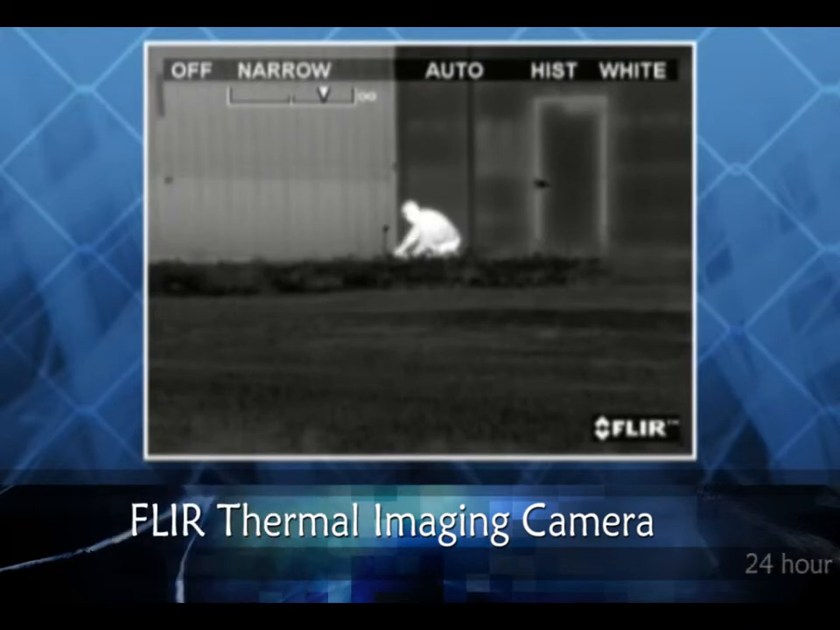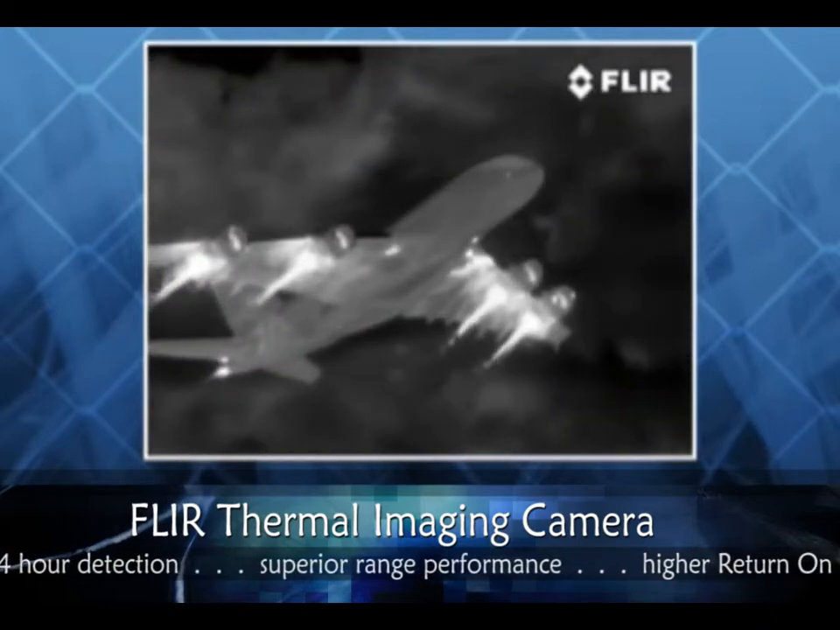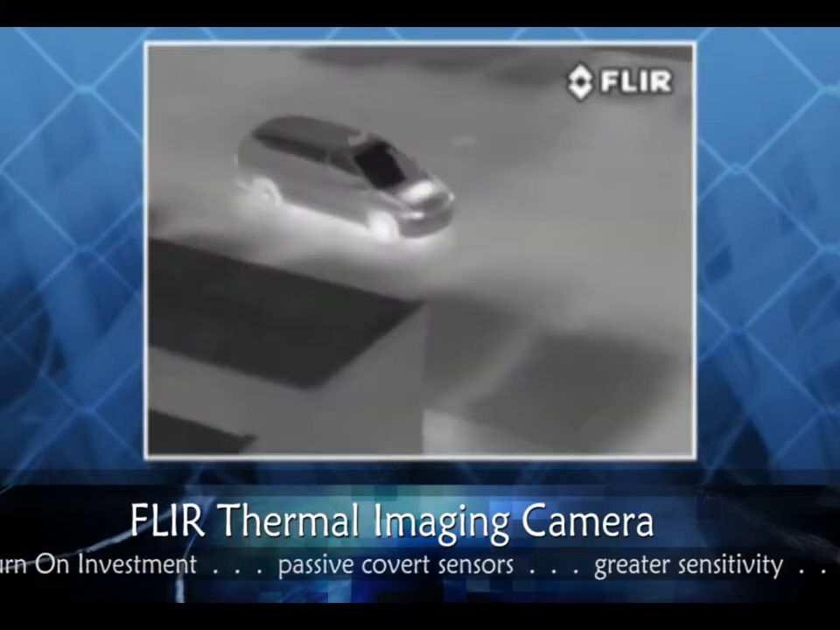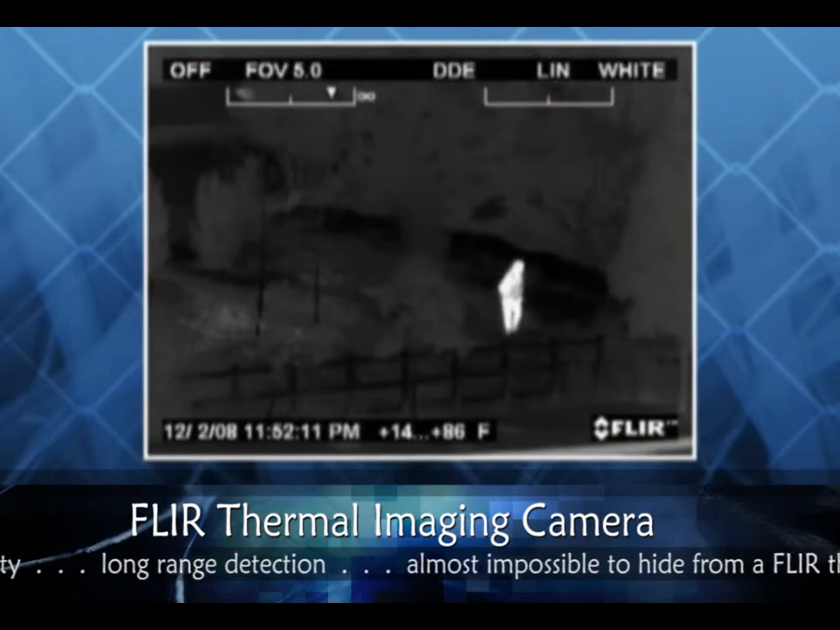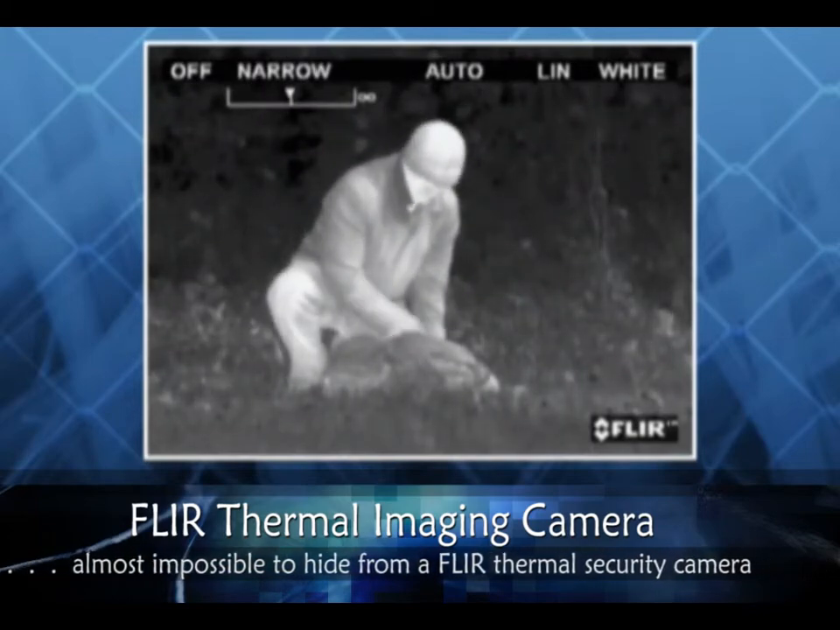Thermal cameras give operators 24-hour detection capability and superior range performance, providing more bang for the buck and a better return on your investment in visual surveillance equipment. Passive covert sensors, greater sensitivity, and long-range detection capability combine to make it almost impossible to hide from a FLIR thermal security camera.